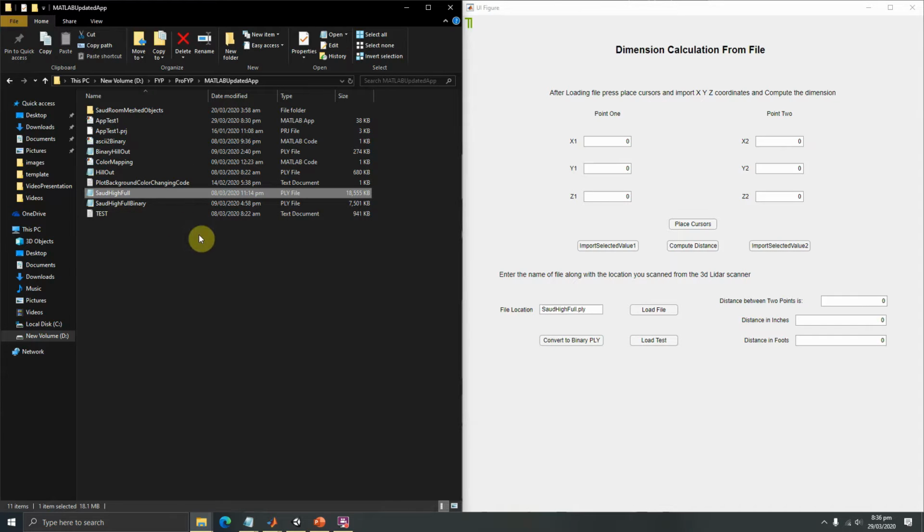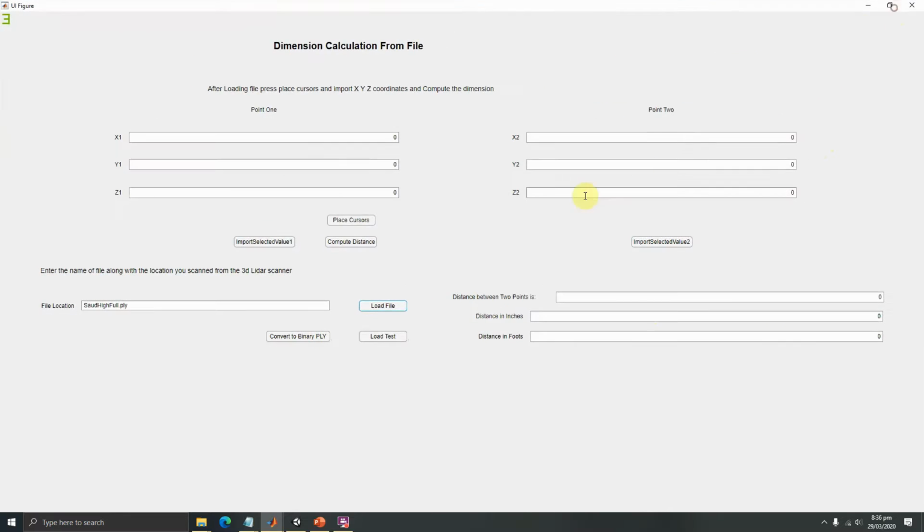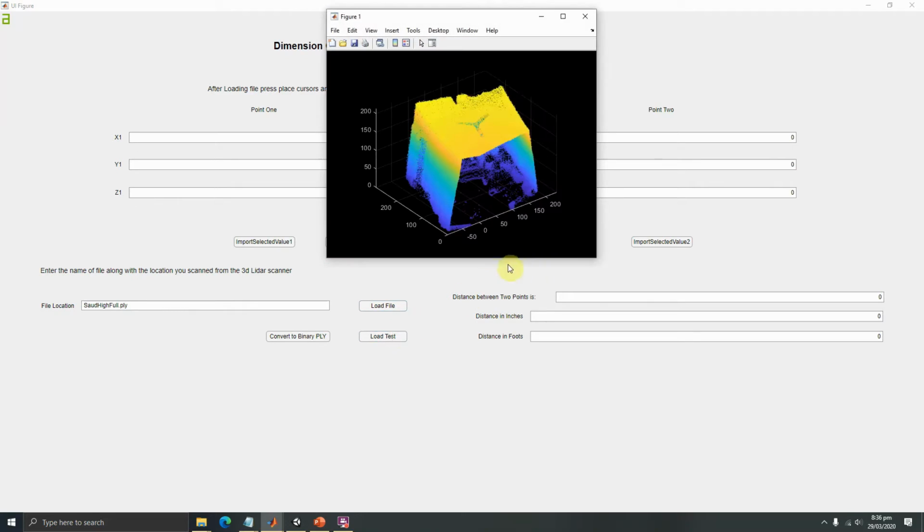After copying that file, we just click the rename button, copy the name of the file and paste it into the software we just made. By clicking load file, the system will load the file into the memory. And in order to visualize that, we can click the load test button.